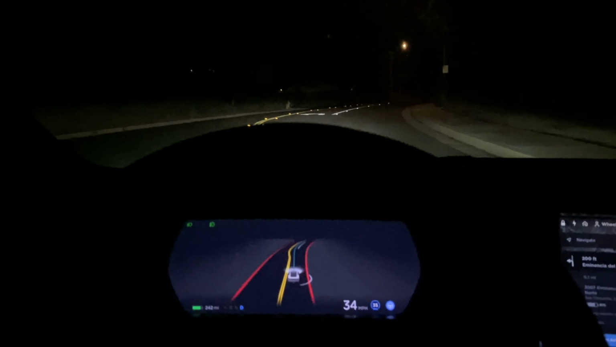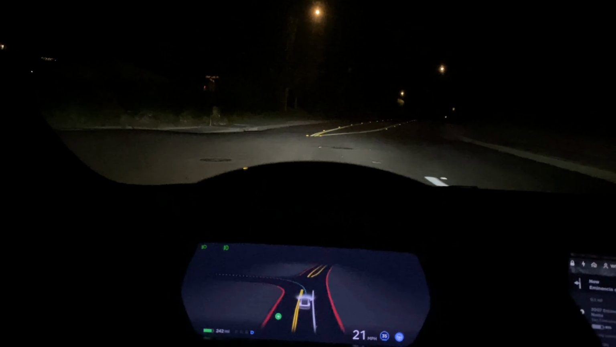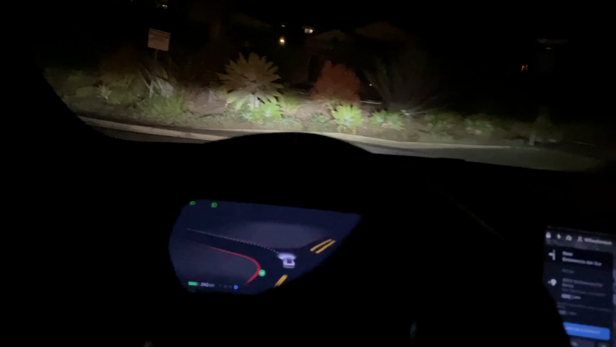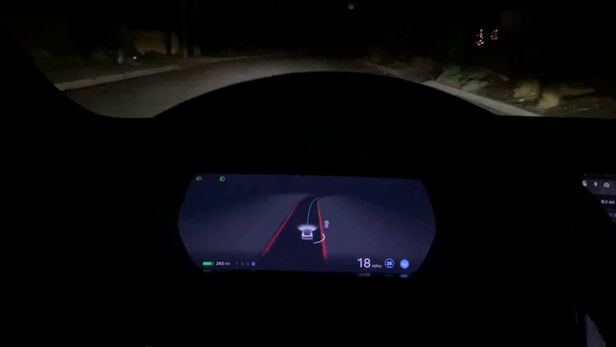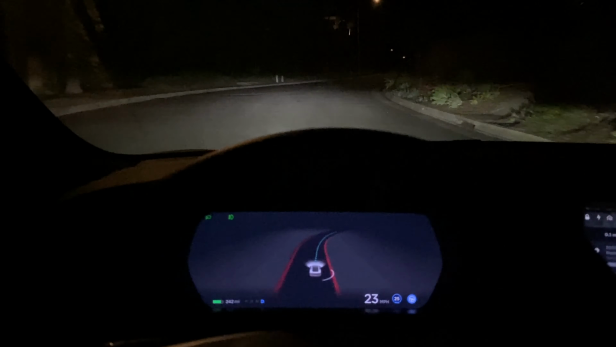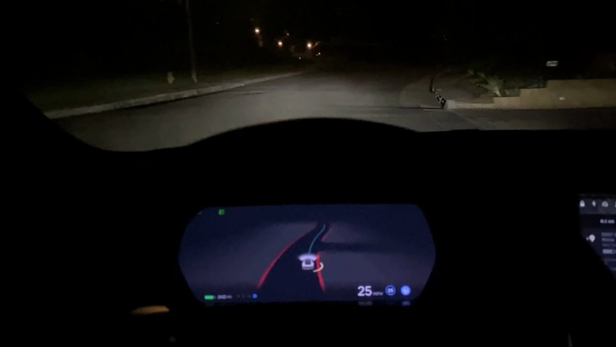We have a left turn coming up here. Nice. Is it gonna? Oh, yeah. Okay. Slight jerk at the end just to avoid the curb, but did not hit anything, and it successfully completed that.